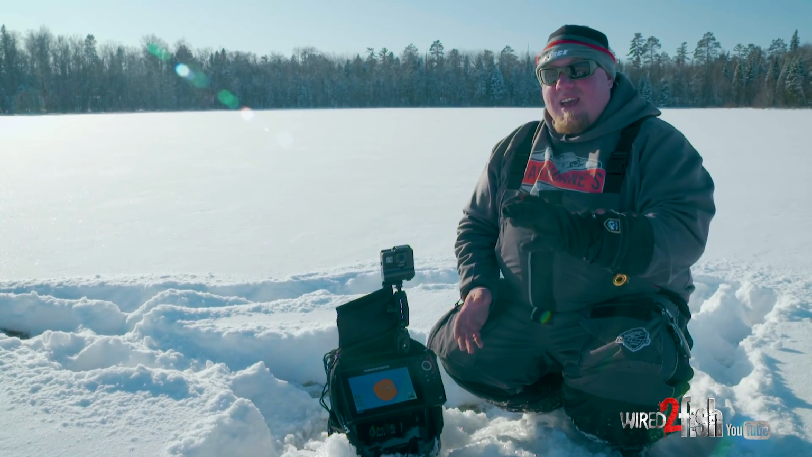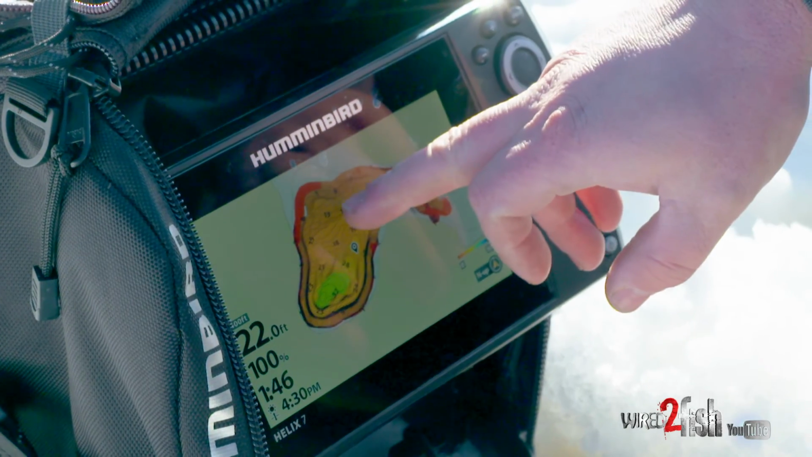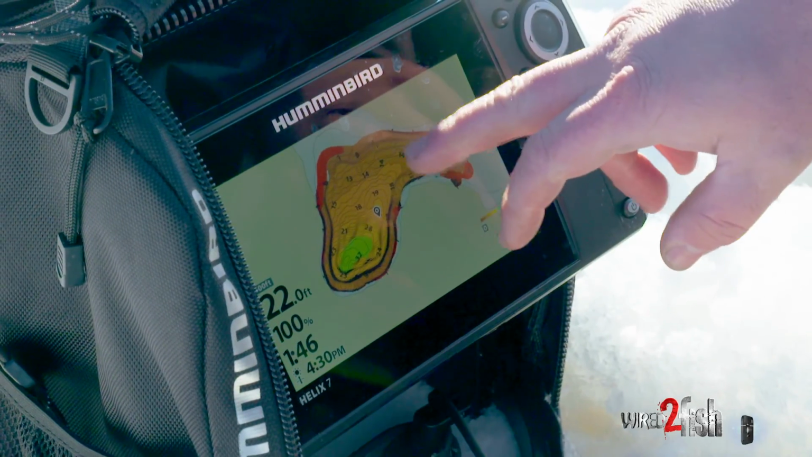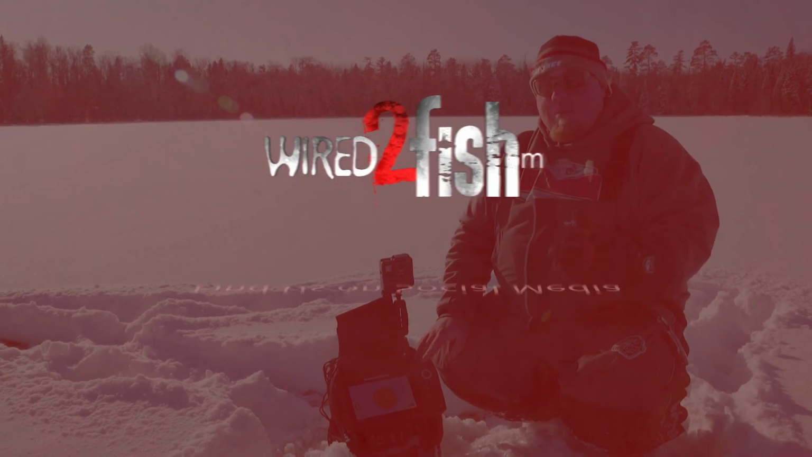Honestly, if you utilize this tool like I do, you'll be able to fish more efficiently, catch more fish, and have something that no one else has, which is an HD map of those little hidden backwoods gems.